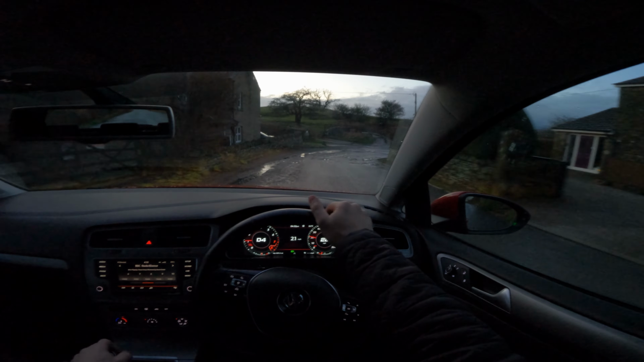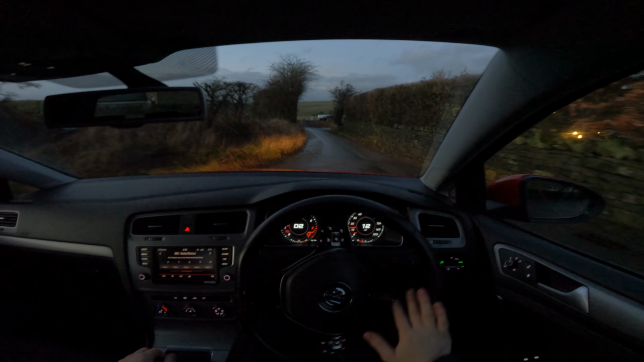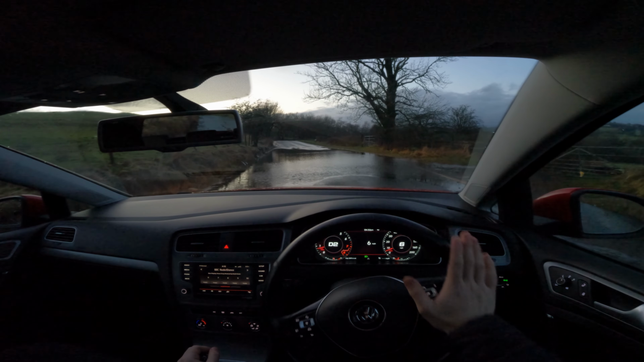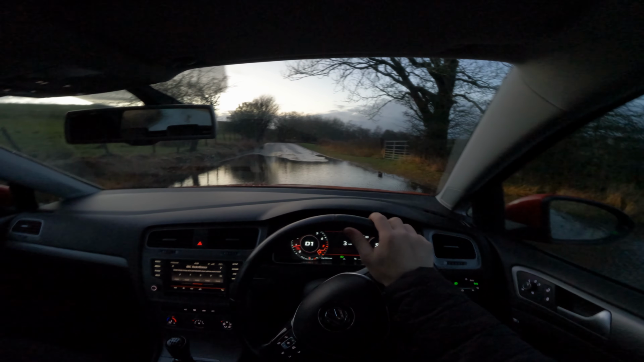Oh god, the condition of this road is a bit spooky. Is that why it's closed? Surely not, because it said road works. Oh god.